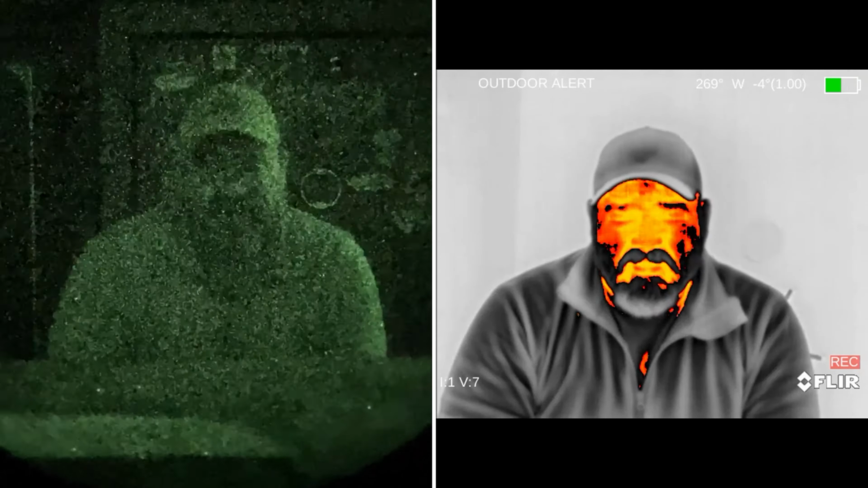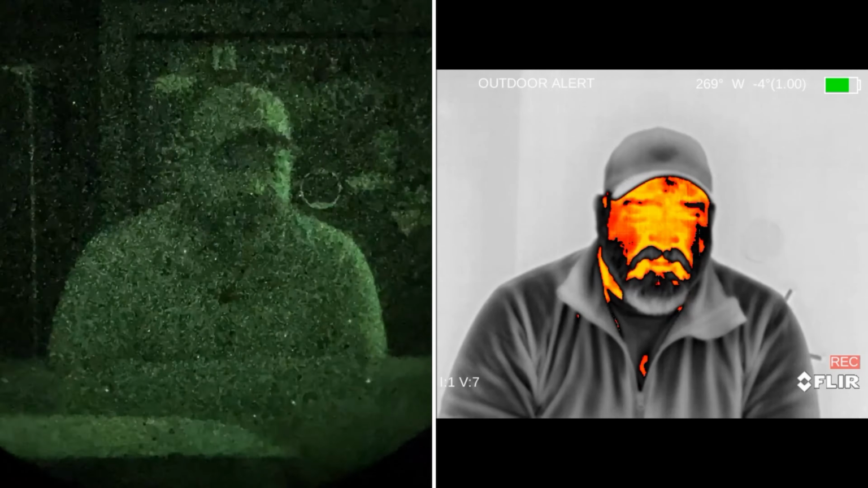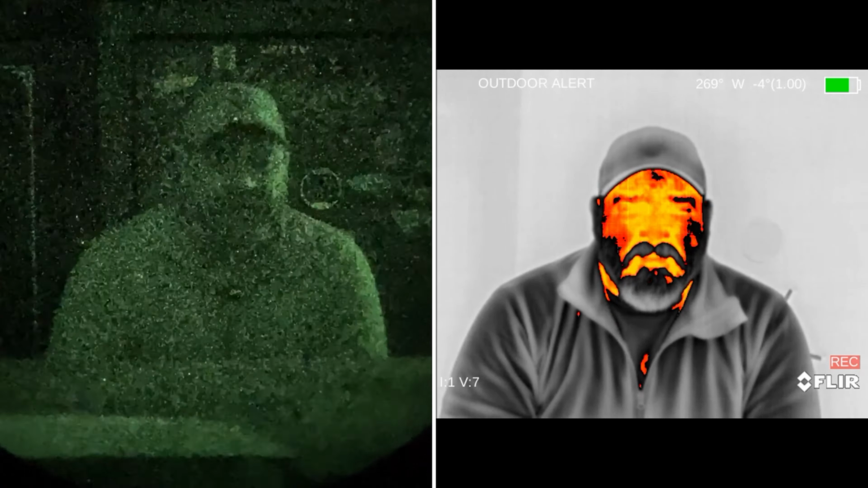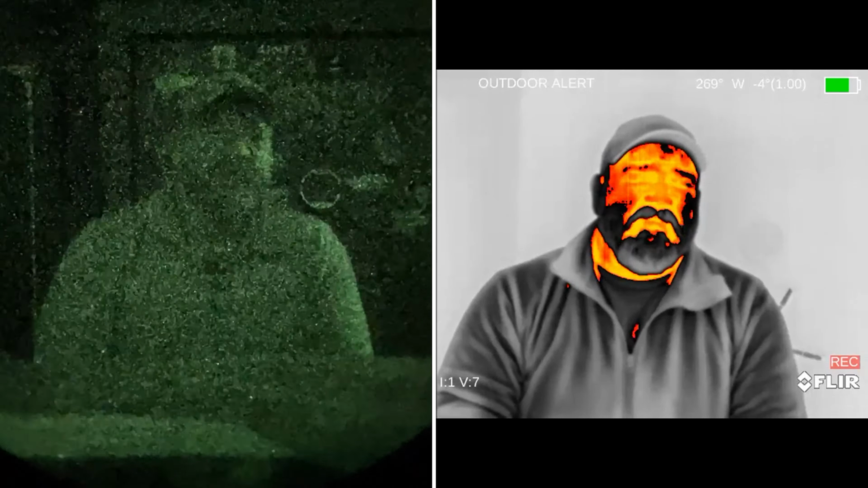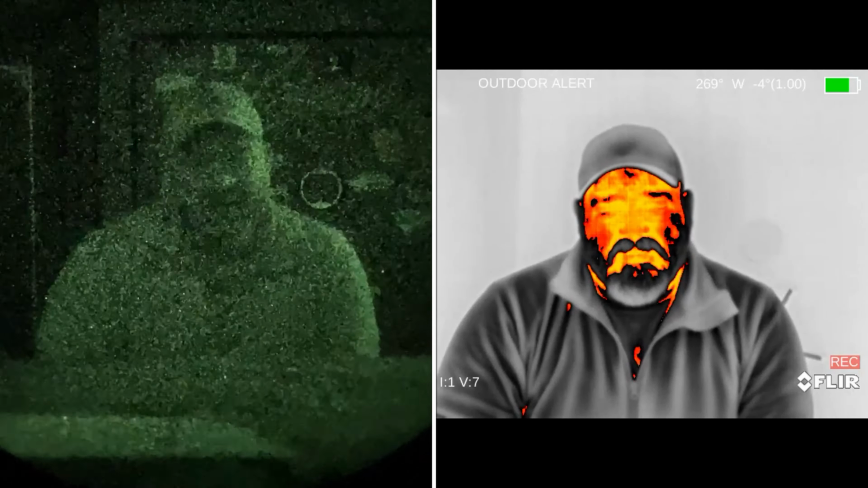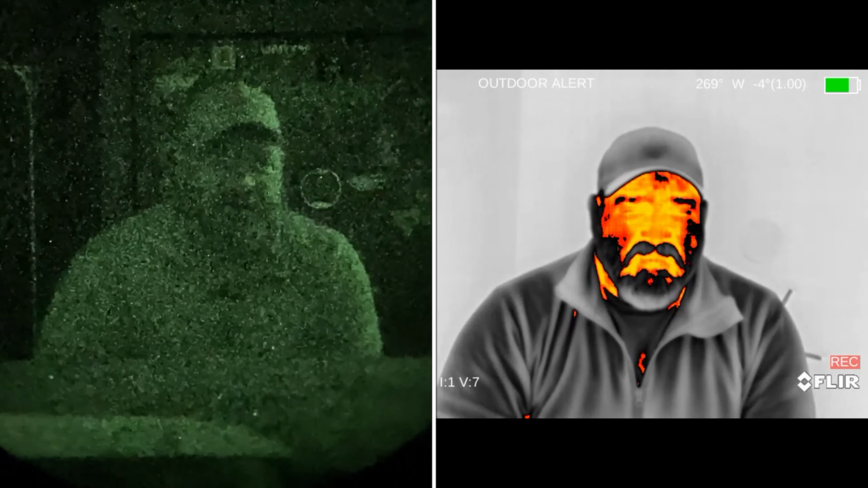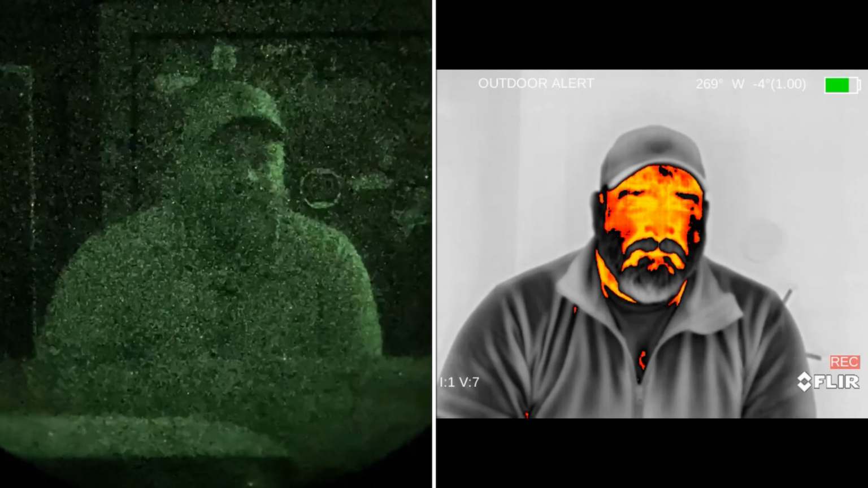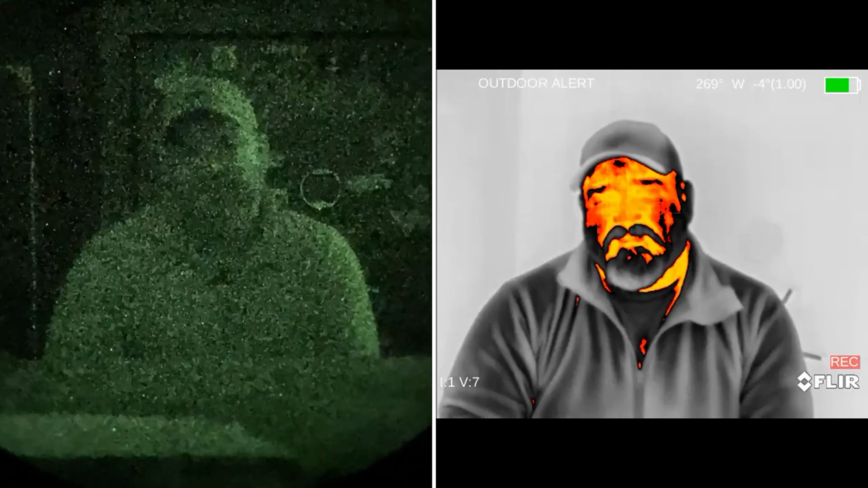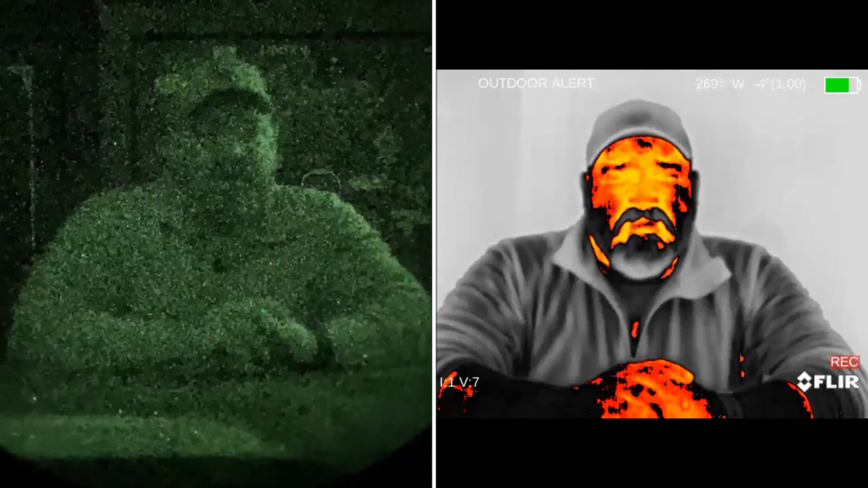And there are dedicated thermal optics that you can mount to your weapon system and leave it there. I do have a SIG brand, can't remember what it's called, the Echo or something like that, but it is a dedicated thermal weapon sight that I just don't use because I don't like the limitations of it being dedicated, being mounted, and it's too large, it's too bulky to be handheld. Not like the FLIR breach, which is very, very compact, easy to hold, easy to use.